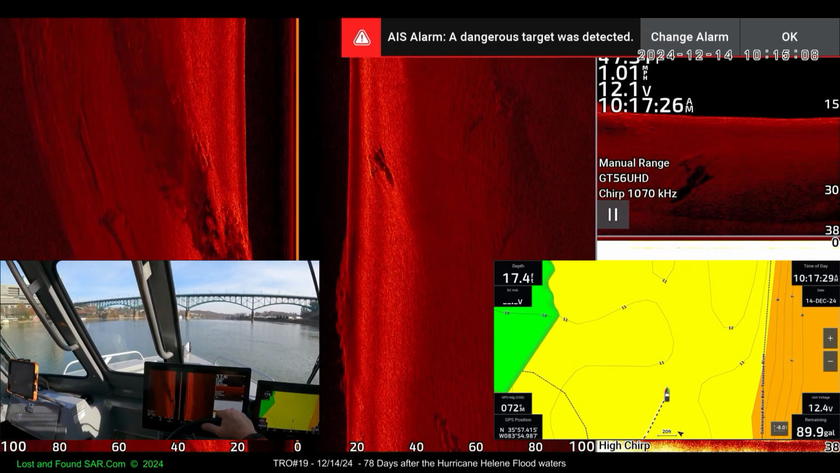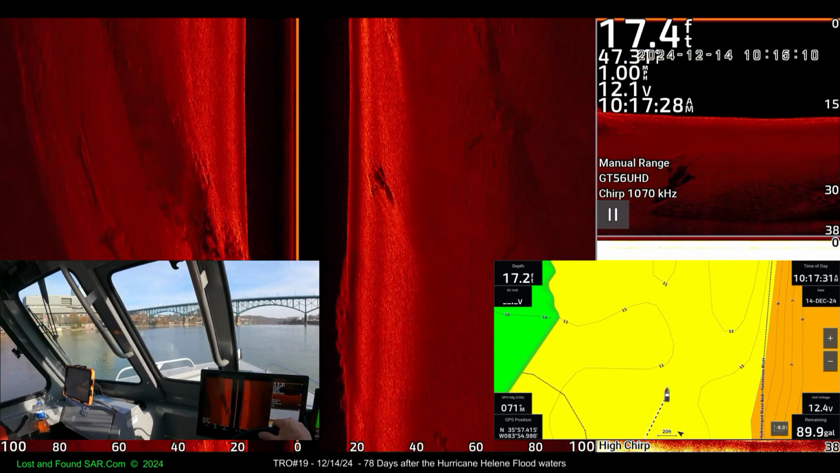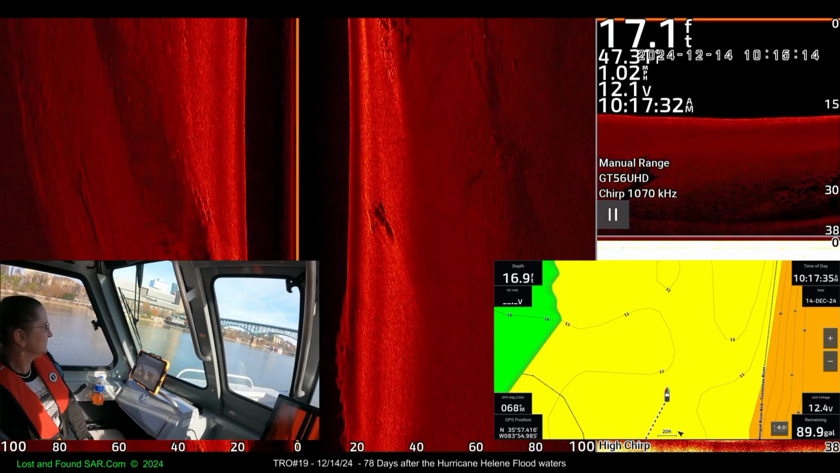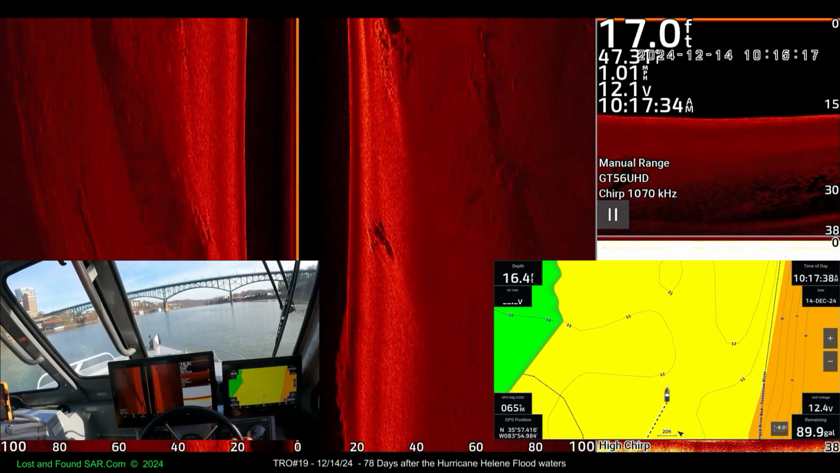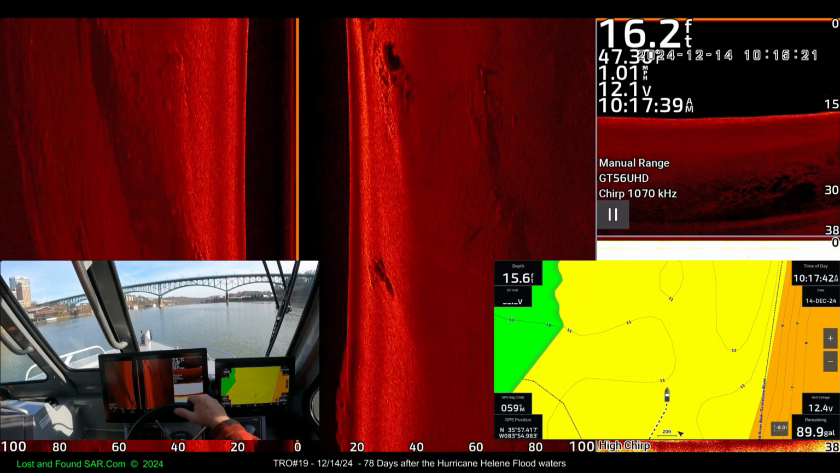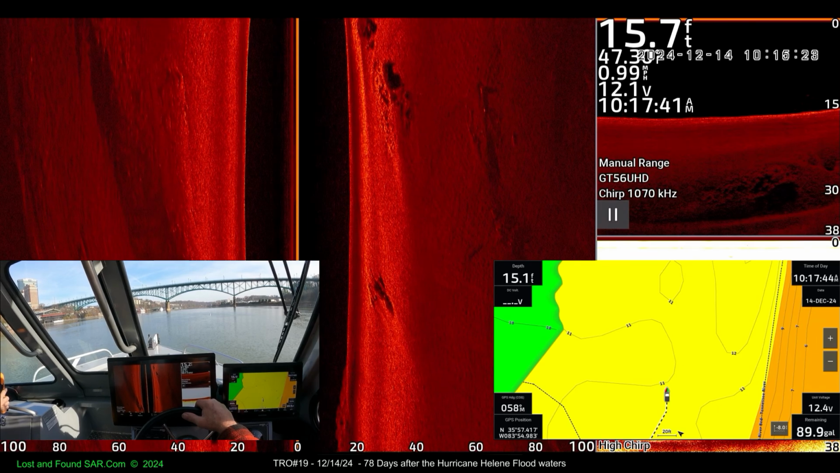Hopefully we didn't remove it. I don't think we ever want to remove anything. What's going on over there? It ain't finding it now. So, let me try rebooting this. Okay. See if we do that.